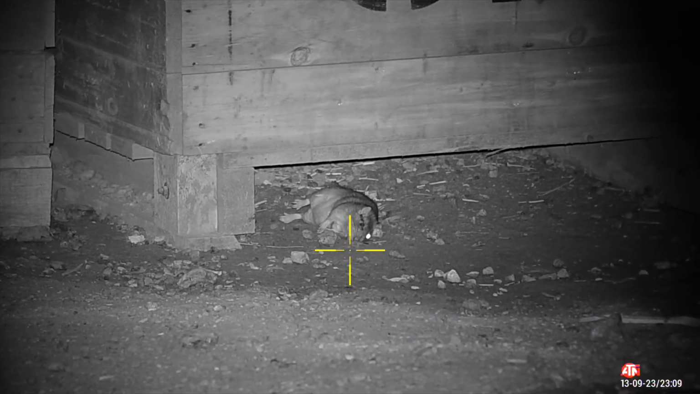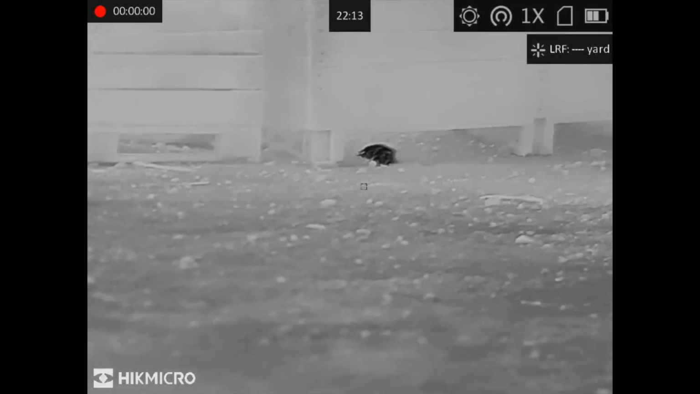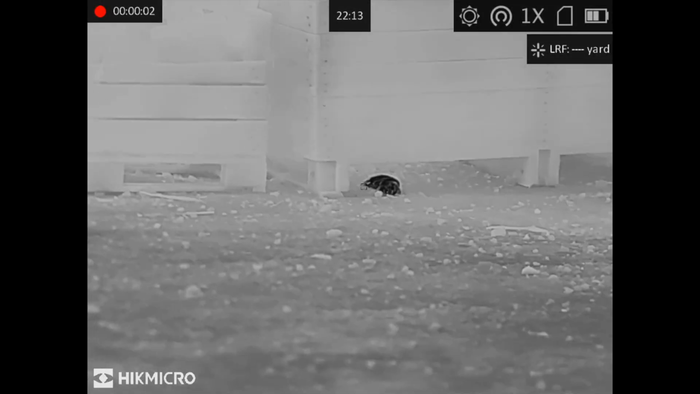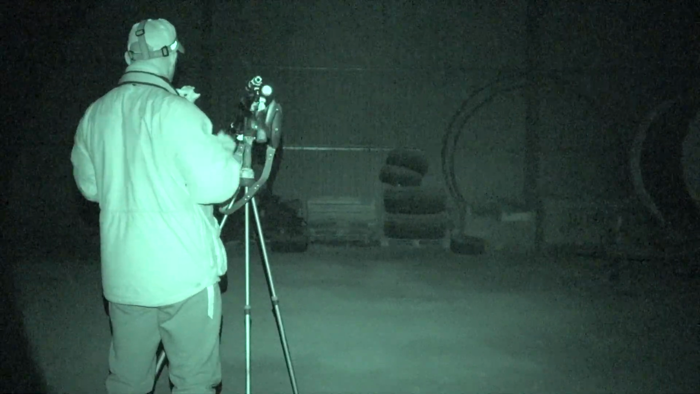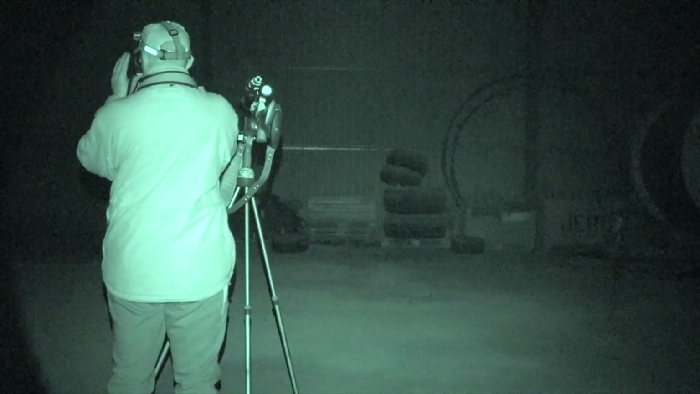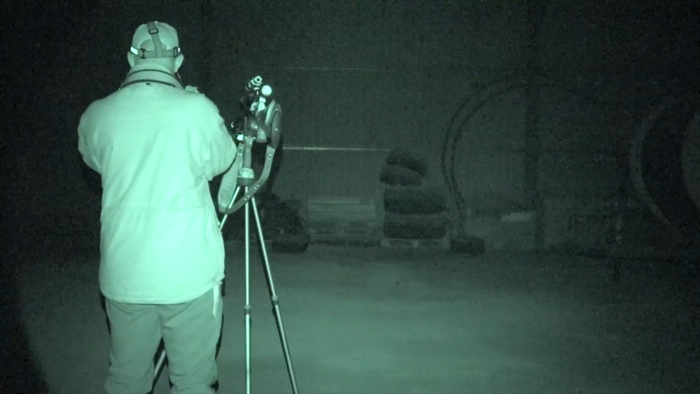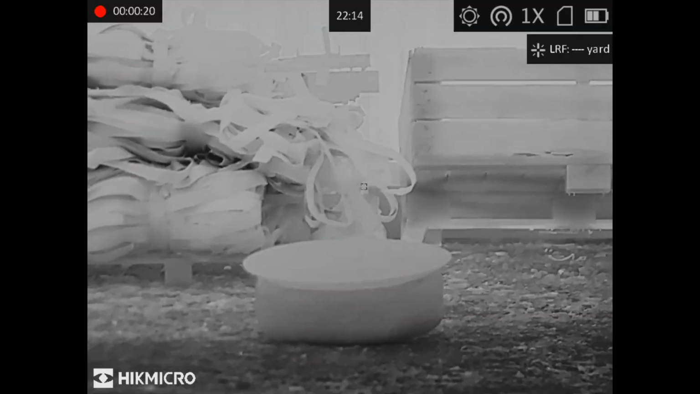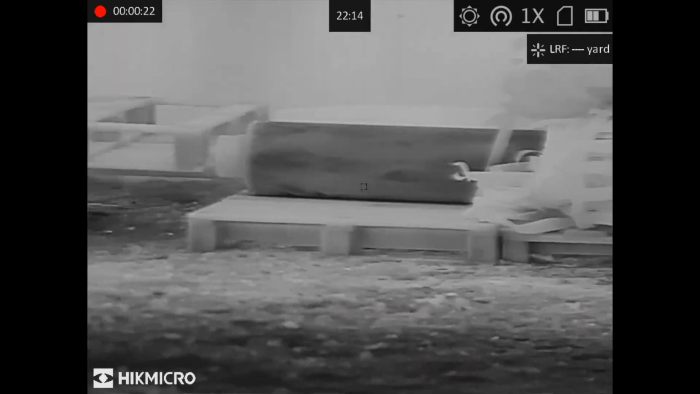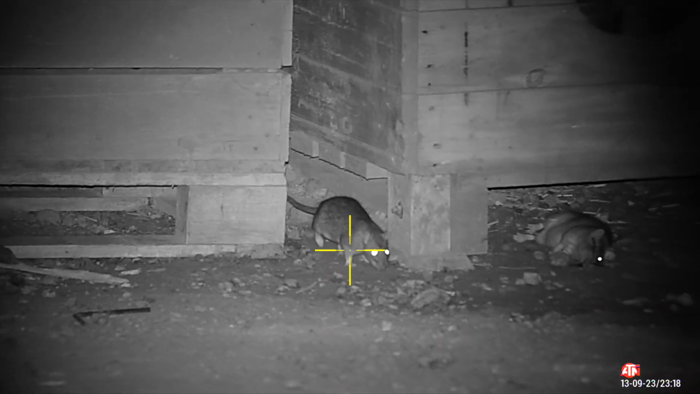This rat clearly appreciating my time spent on the range beforehand, as he gives me a little wave. As Twinkle Toes comes in from outside with all the kit he now needs to get started, I spot rat number 2, shining like a beacon of light in the thermal.